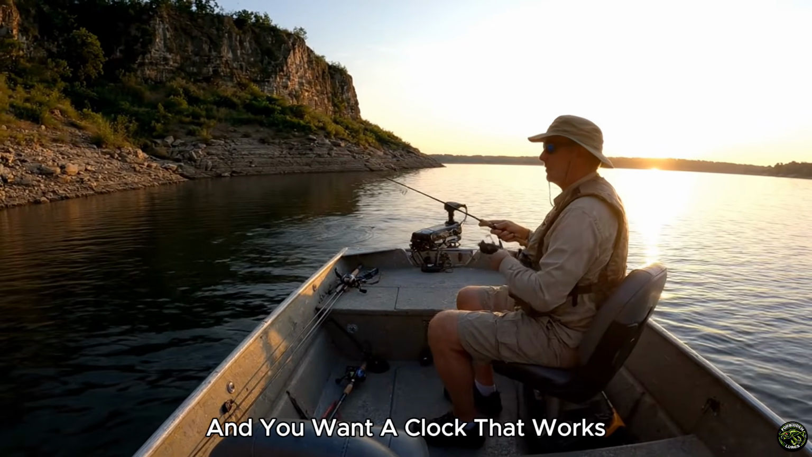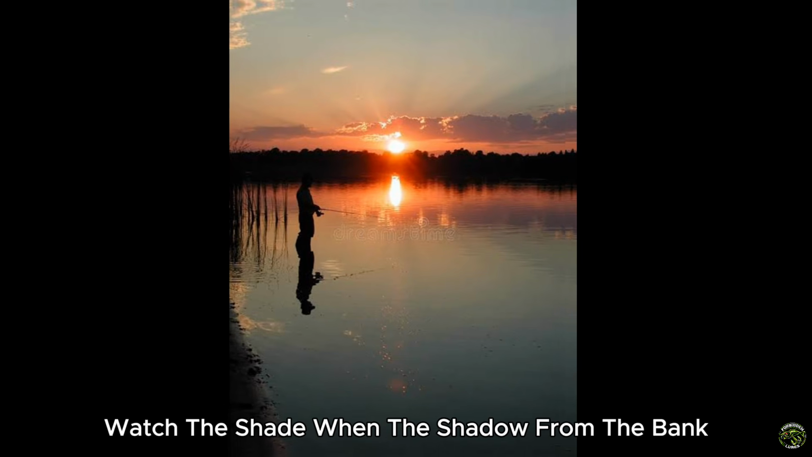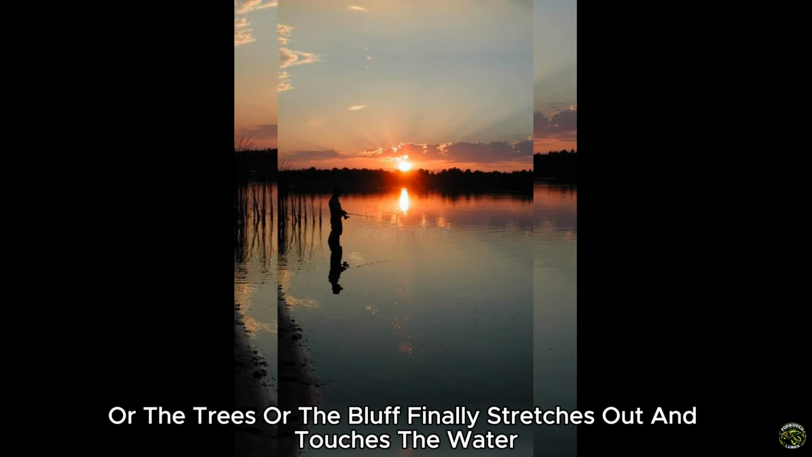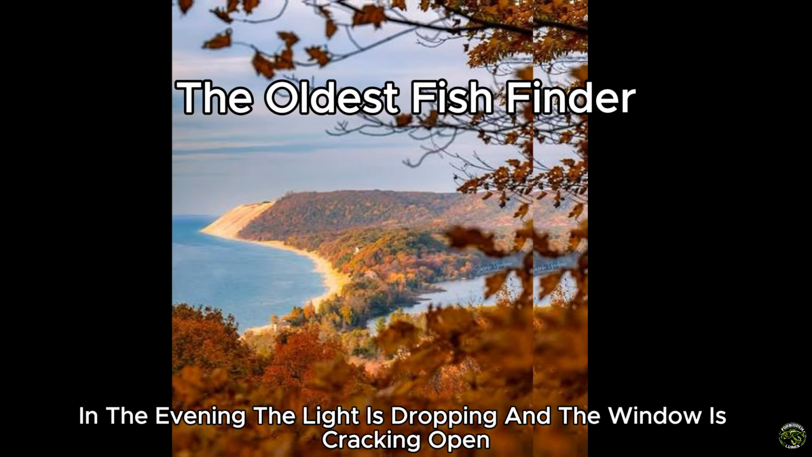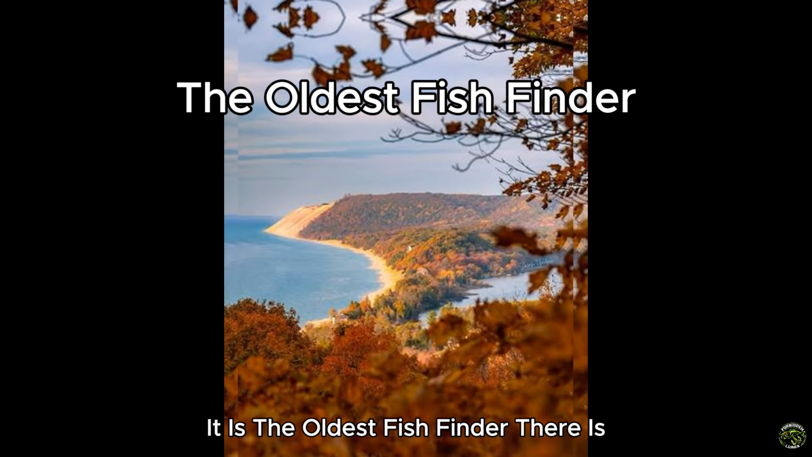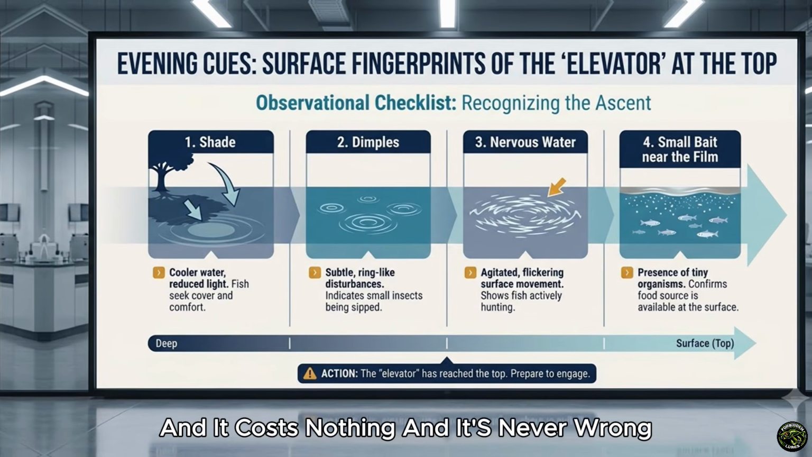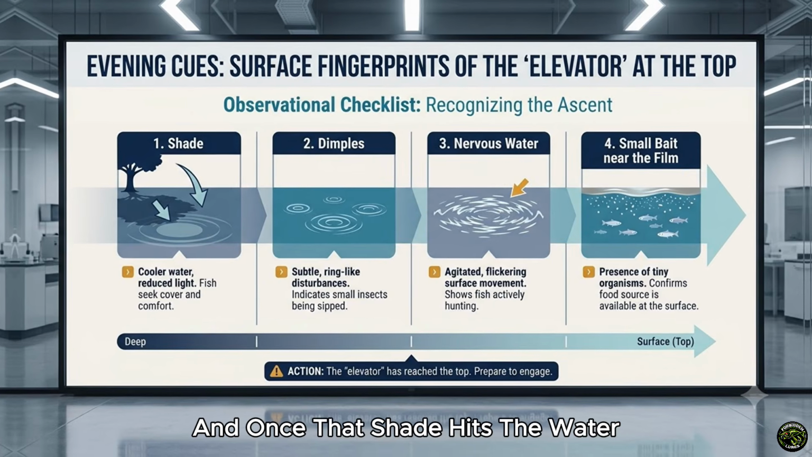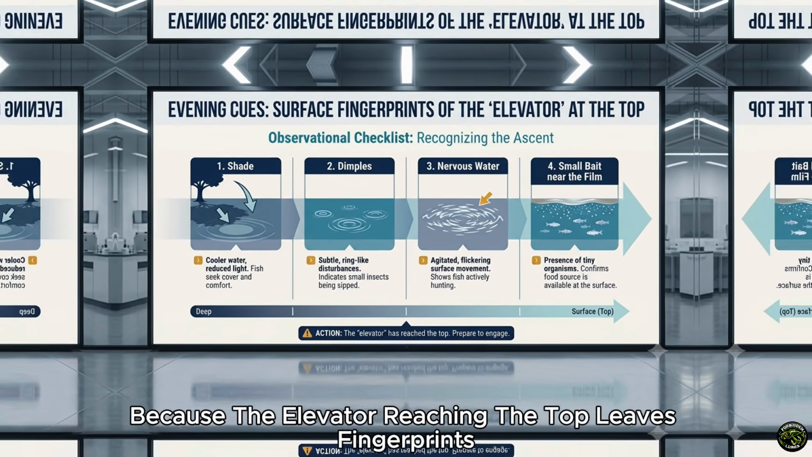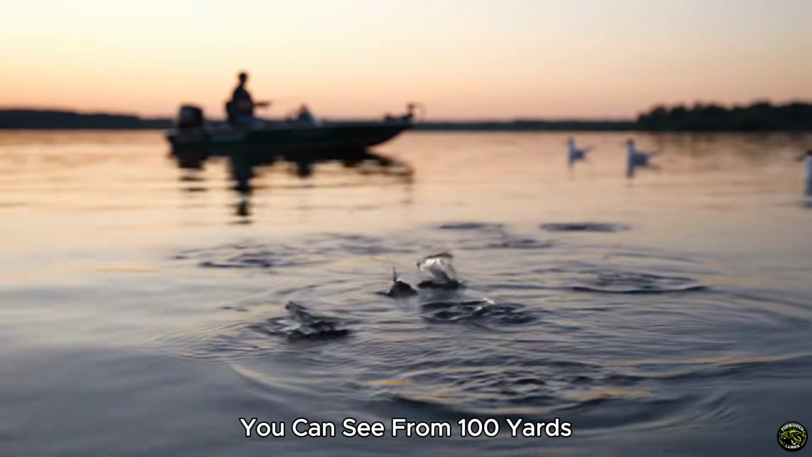And you want a clock that works when your phone's dead and the screen's washed out in the sun? Watch the shade. When the shadow from the bank or the trees or the bluff finally stretches out and touches the water in the evening, the light is dropping and the window is cracking open. It is the oldest fish finder there is, and it costs nothing, and it's never wrong. And once that shade hits the water, start reading the surface, because the elevator reaching the top leaves fingerprints you can see from 100 yards.